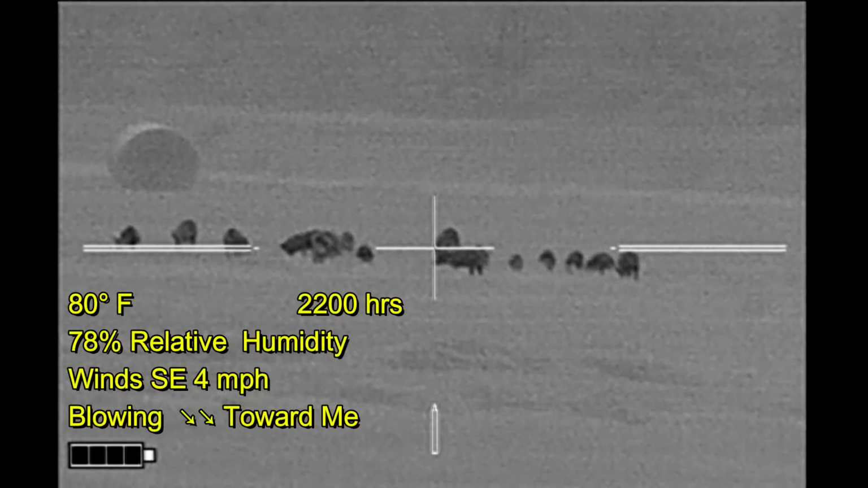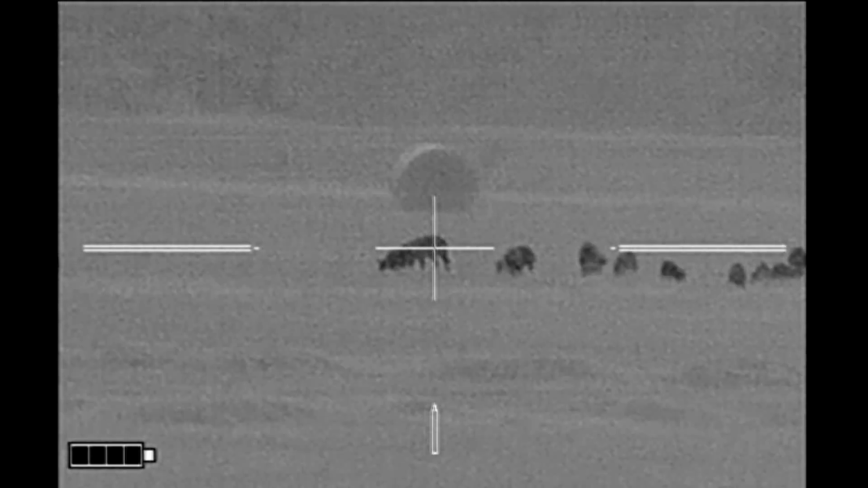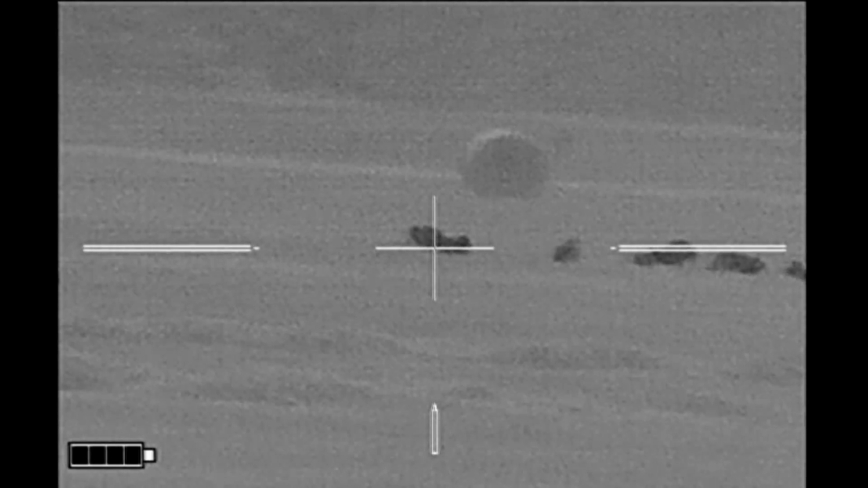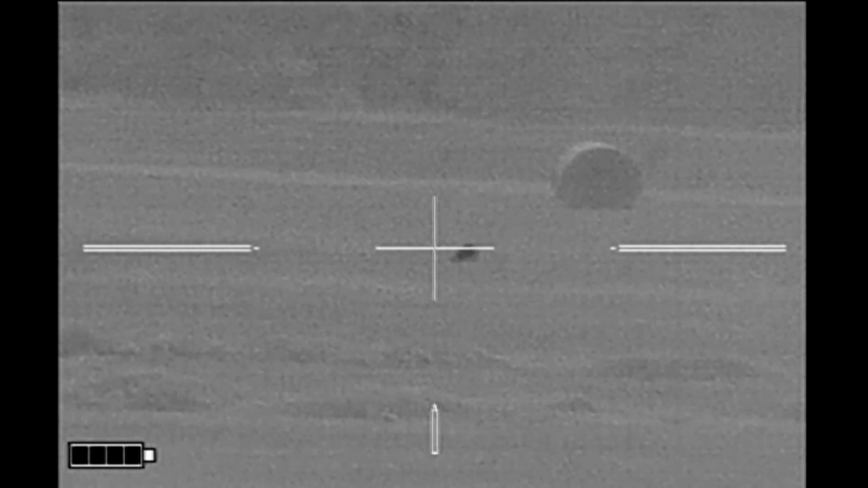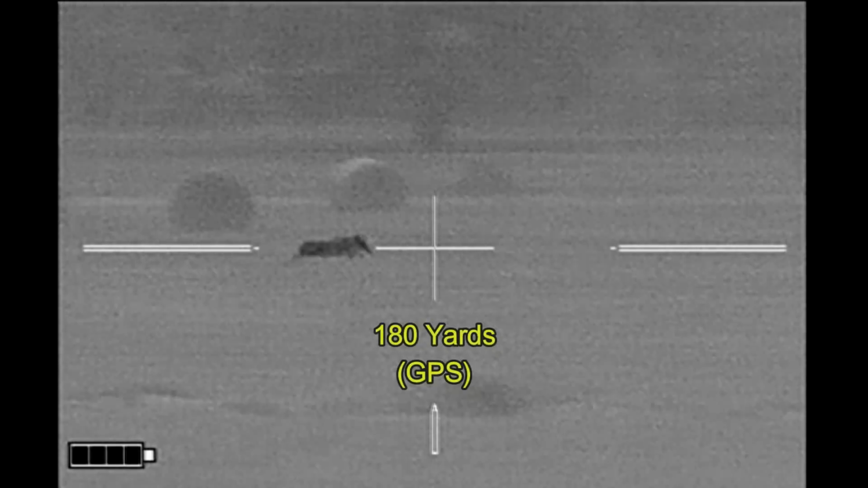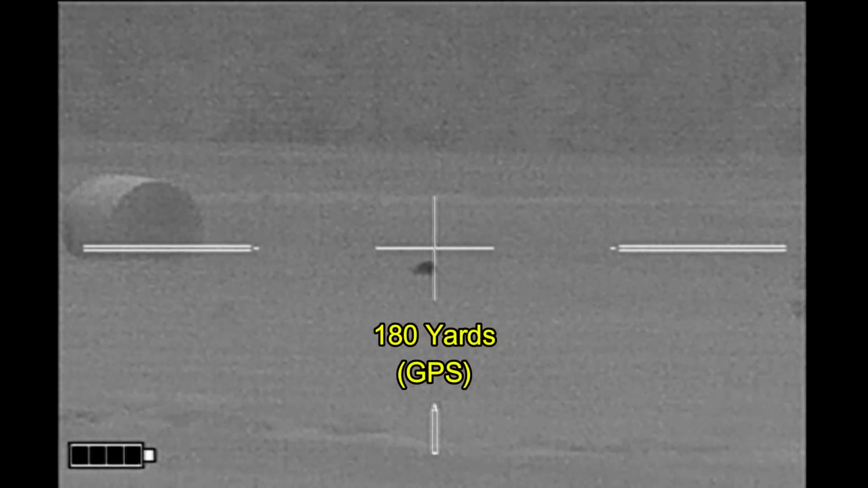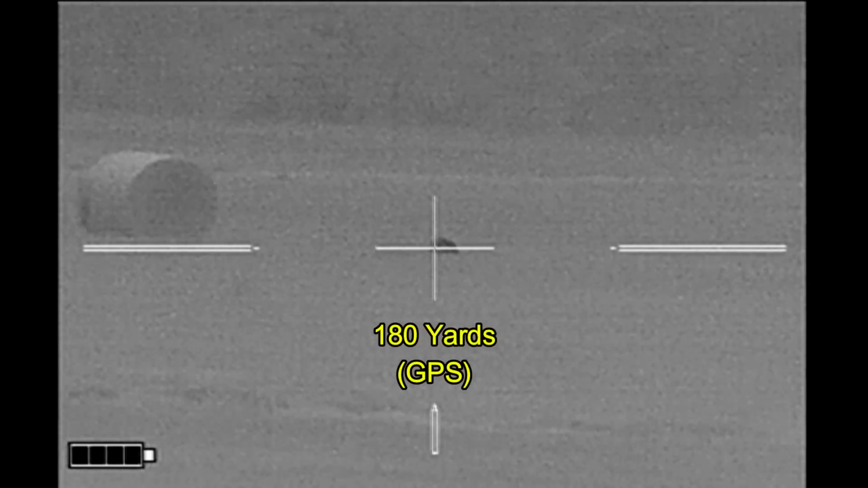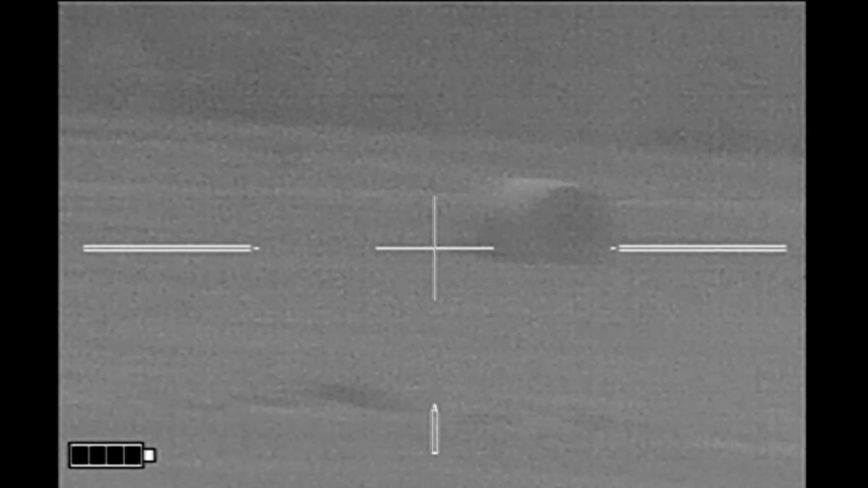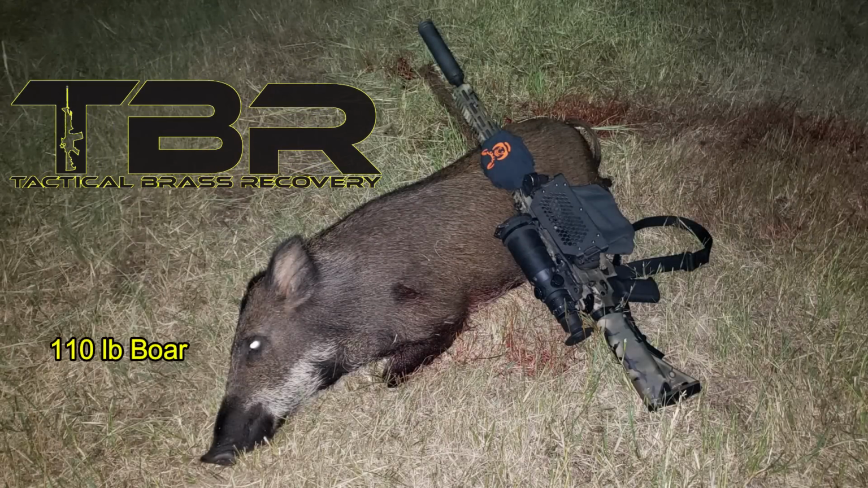I made my way down to a gate. Can't go through the gate because it'll make too much noise. And I'm thinking these hogs are going to run off to the left, so I'm going to pick a hog on the left-hand side and hope the others follow suit. And they all run to the right. So I stay on this one. And he's down at 180 yards. Brass Catcher by Tactical Brass Recovery.